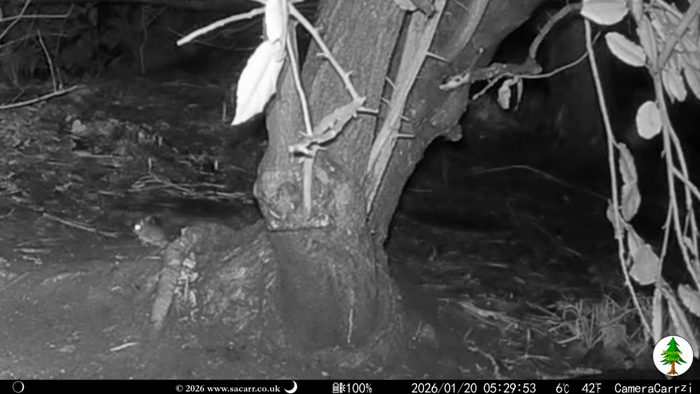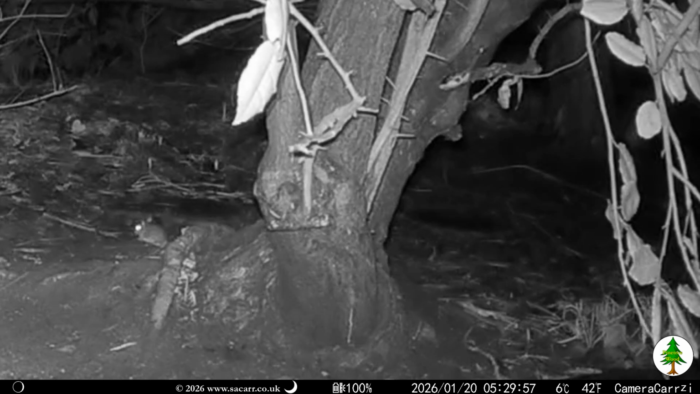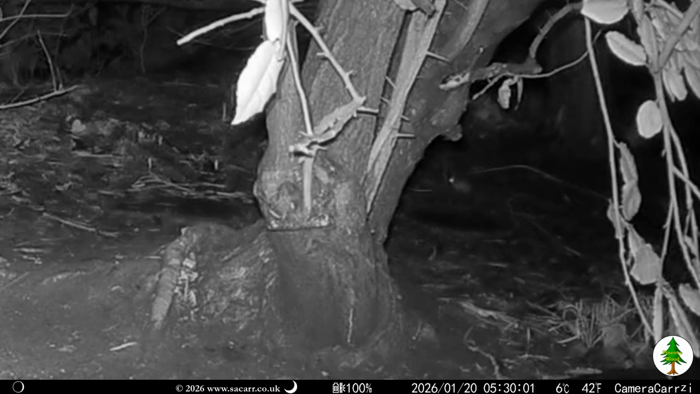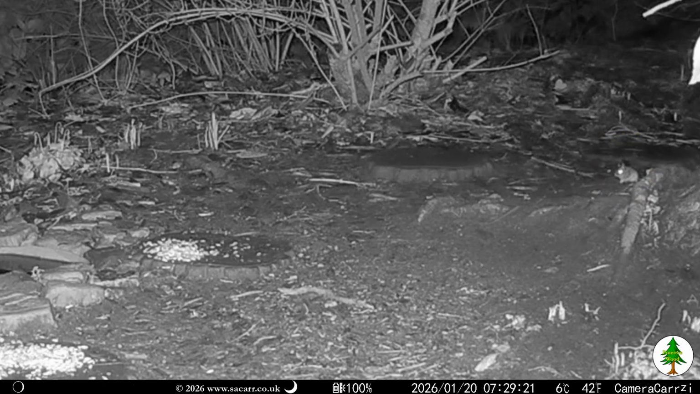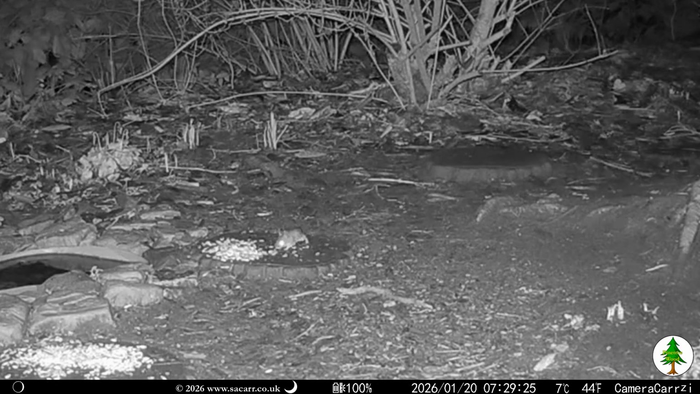The night was quiet until Danger Mouse appeared at 5:30. Two hours later, it was the turn of Speedy to visit the seed pile. That was it until morning.